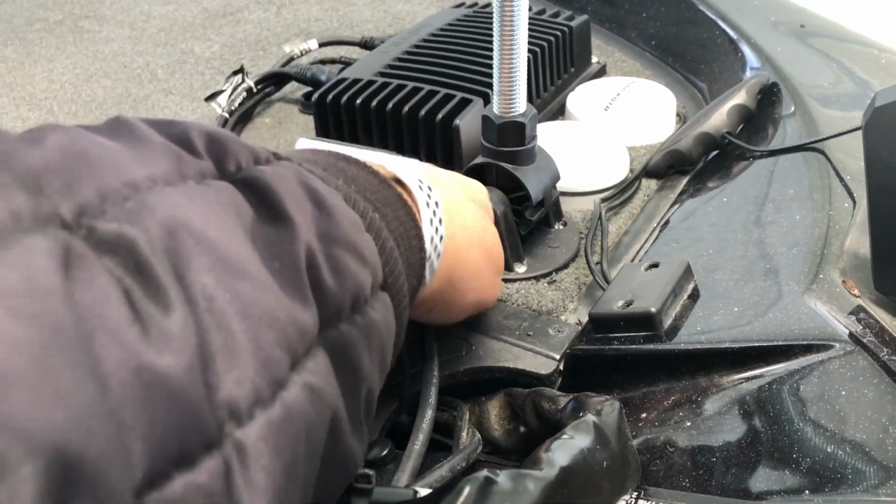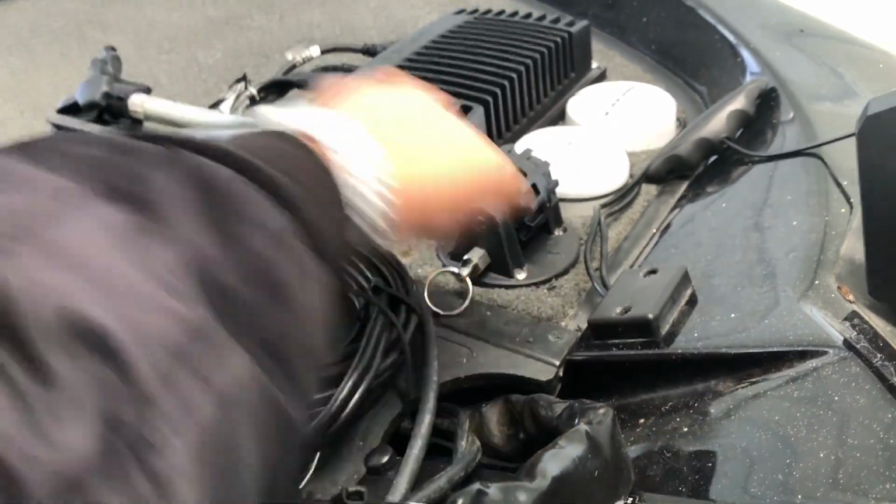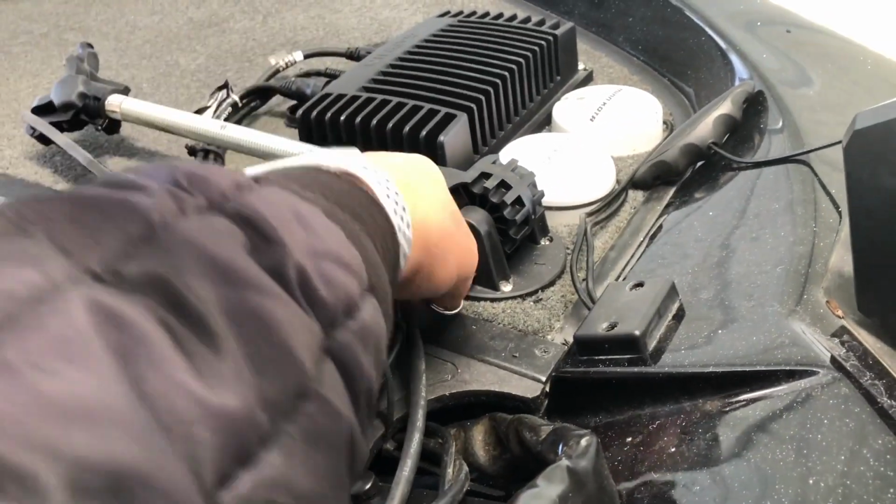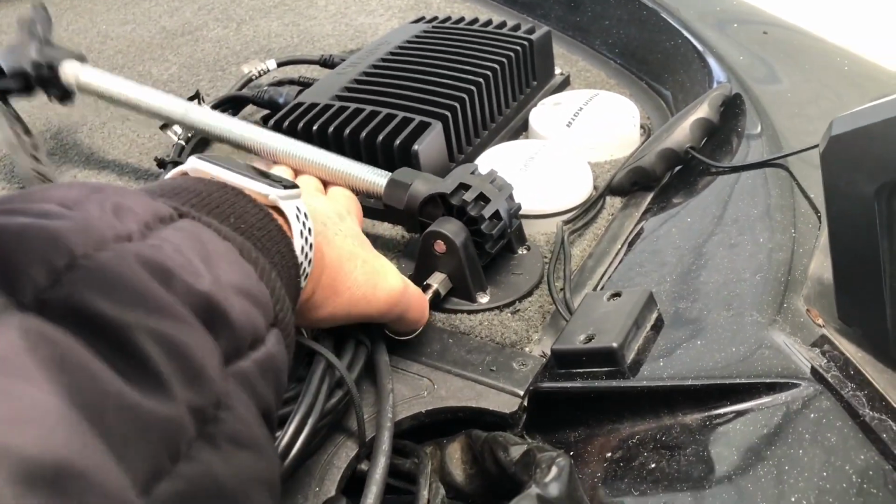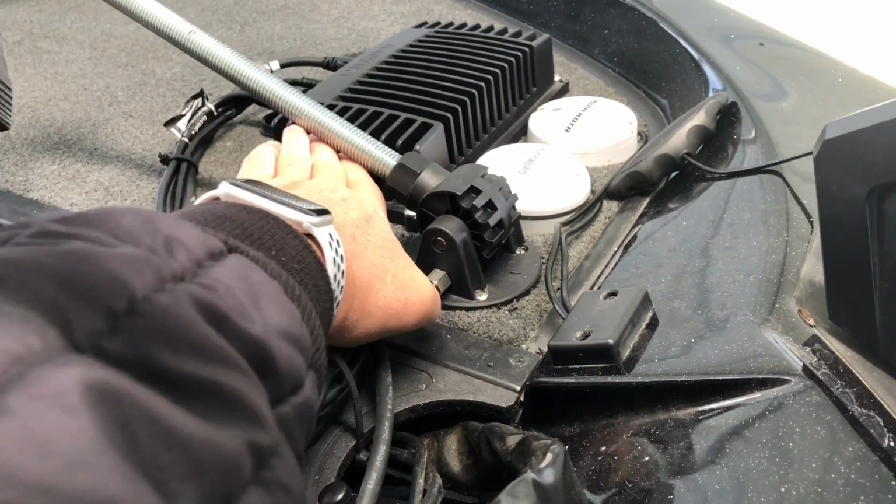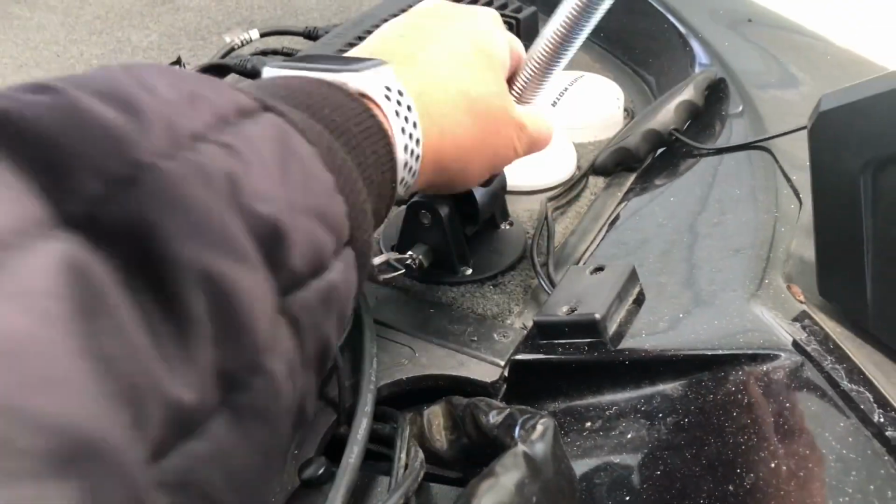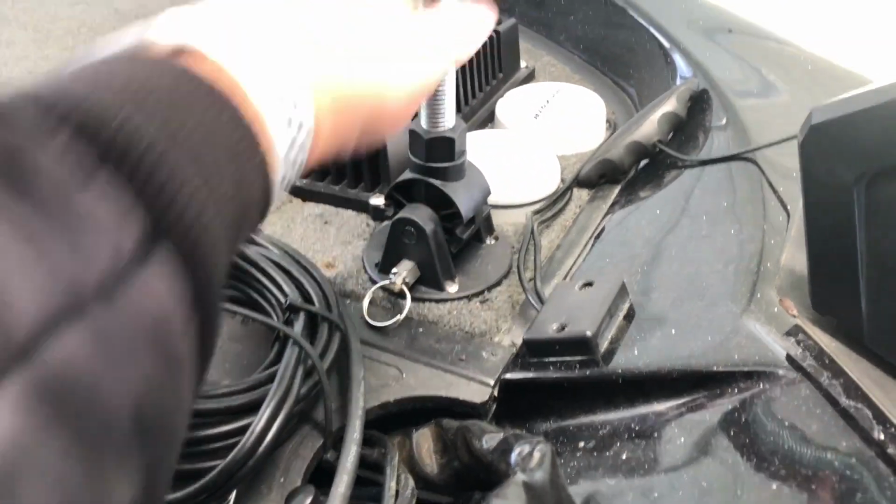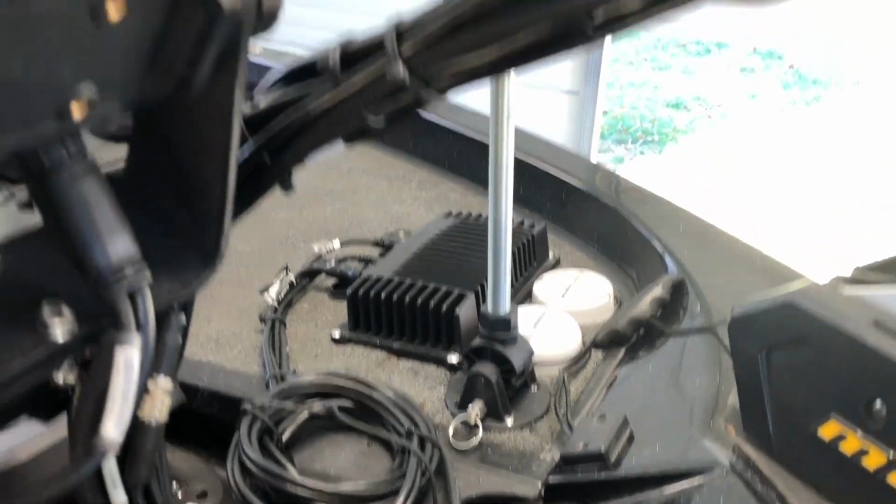But you can pull this and move it out of the way if you want, or pull this back out. You can put it in different positions, but I'm trying to do it one hand here, sorry. So that's what we got right now.